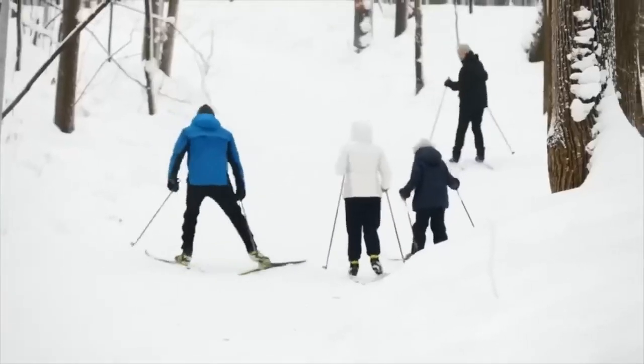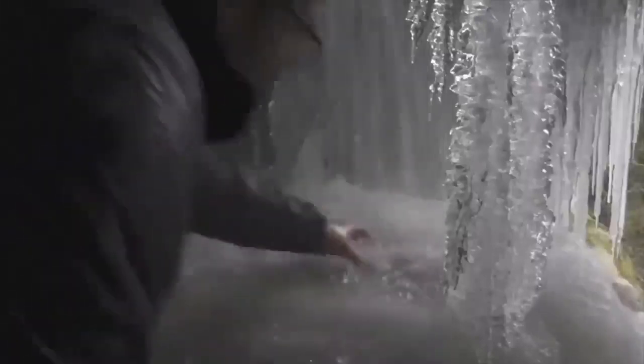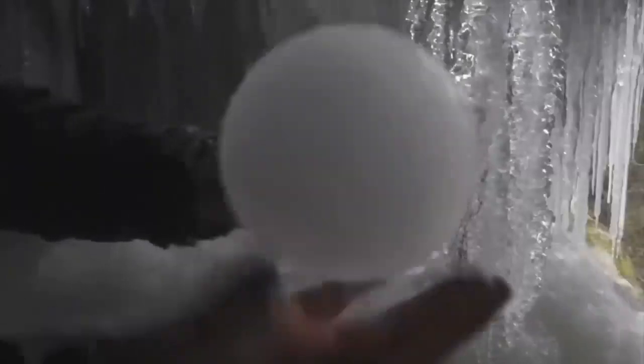These tourists were out looking and admiring the natural beauty when one of them discovered this strange thing happening. He found a waterfall where the water was turning into perfectly round ice balls. Ice balls. Don't they just look perfect? And if you're thinking of hitting a friend with it, don't play with them or use them as weapons because they'll hurt.